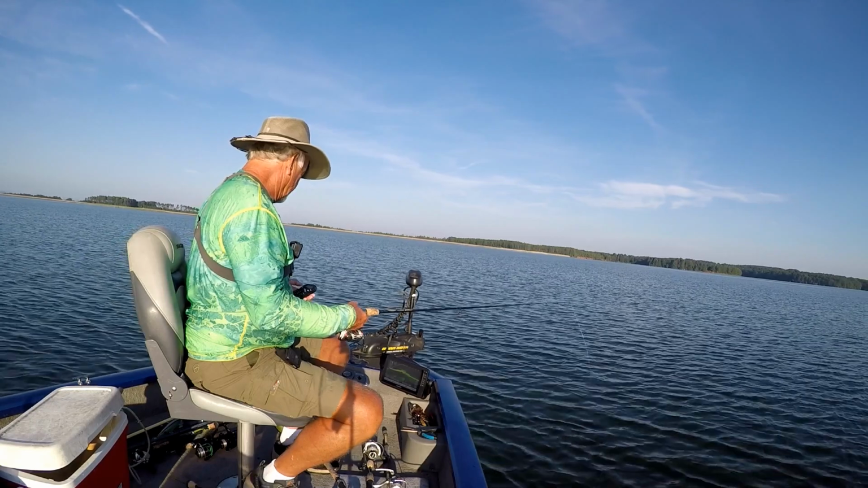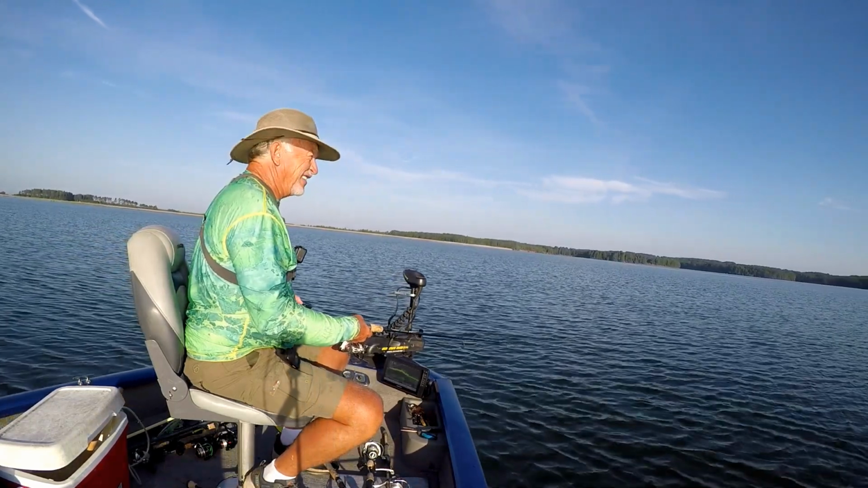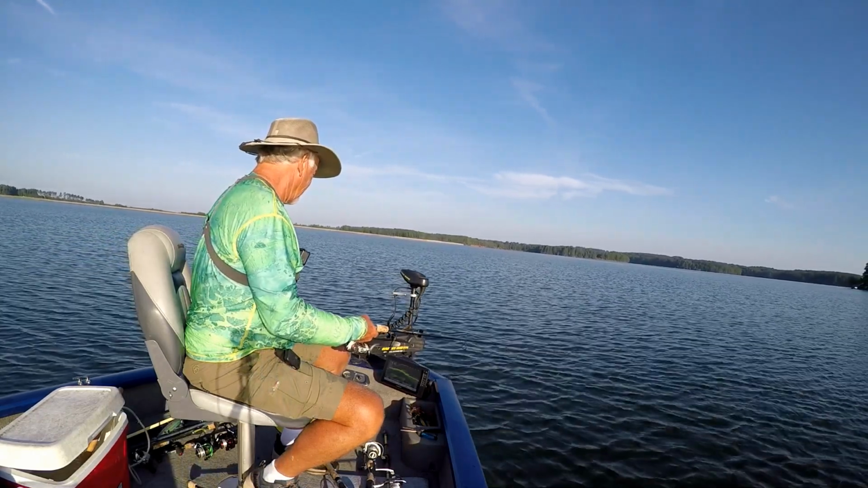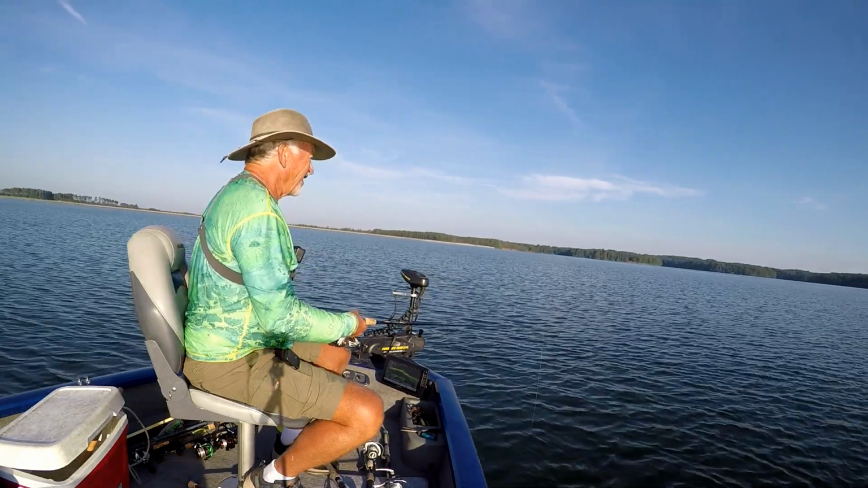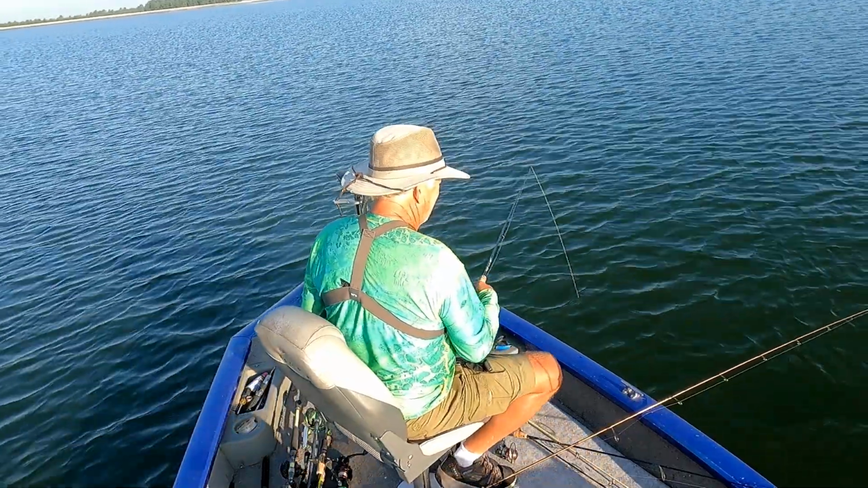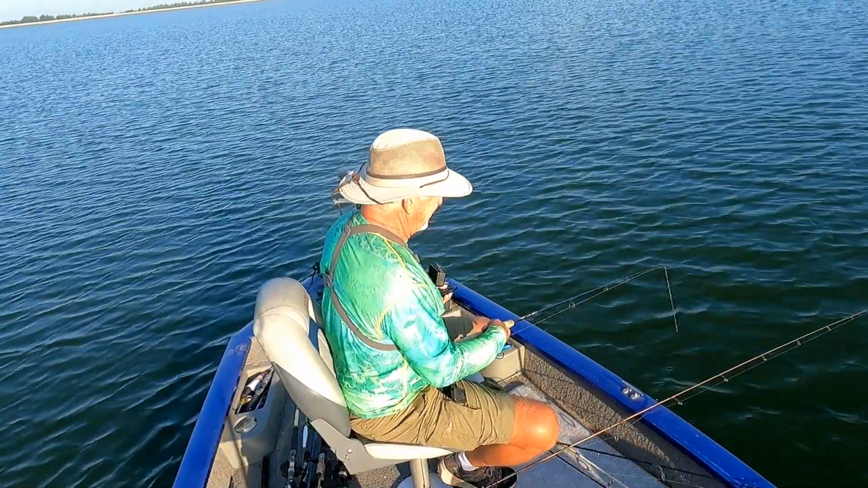They're right up under the boat. We ain't got no wind, so they're gonna spook real easy today. I guarantee you on that. Little bunch of them in there. No question. Had one playing with my minnow. Hit it a couple times, it didn't take it.